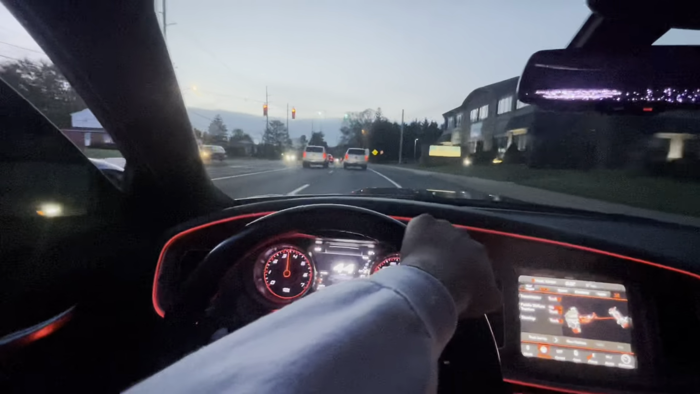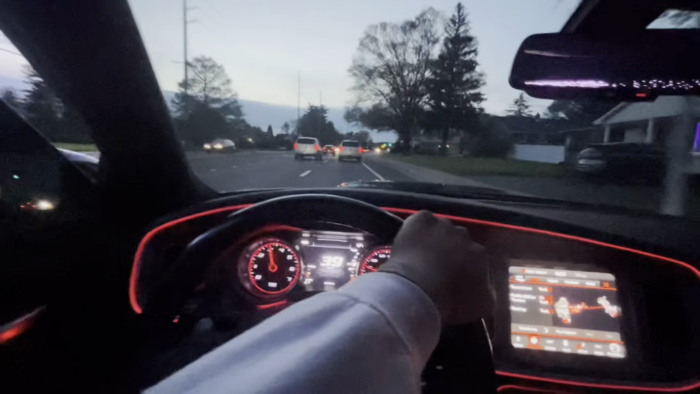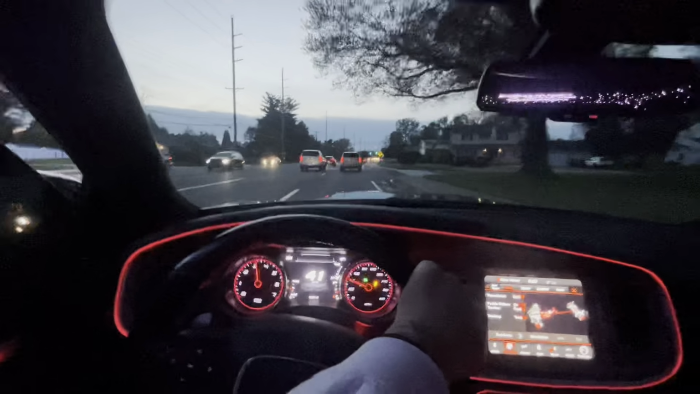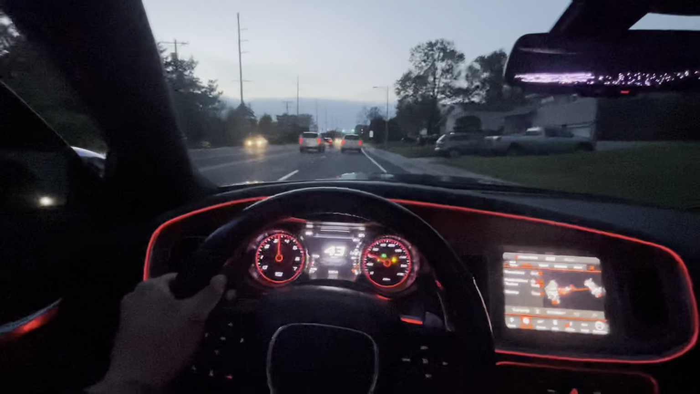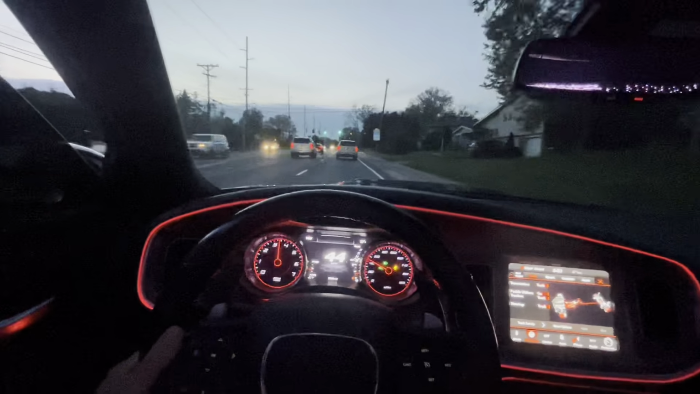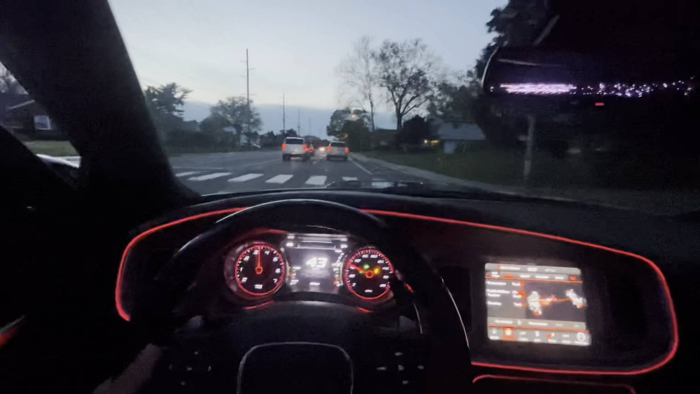God, is that two feds? That would be hilarious, because I'm behind them, so they can't do nothing. Bro, why are two of the same cars in front of me? That's funny as shit. It might be 12.